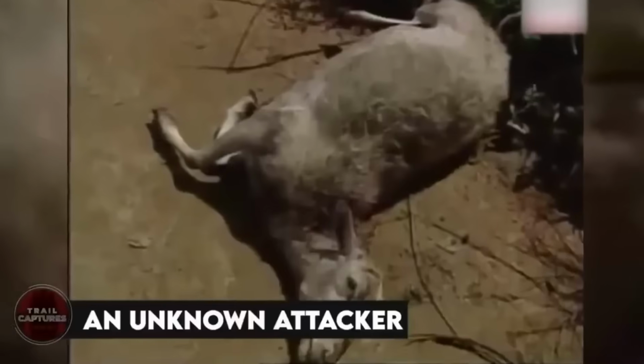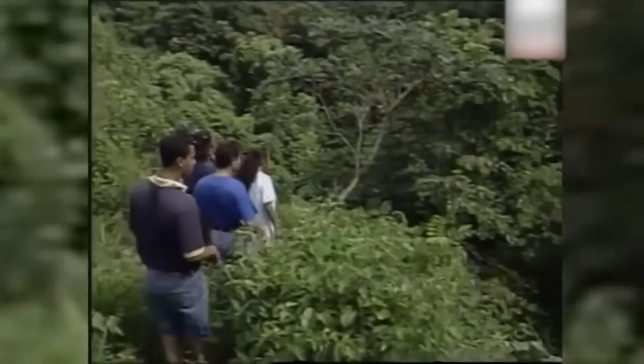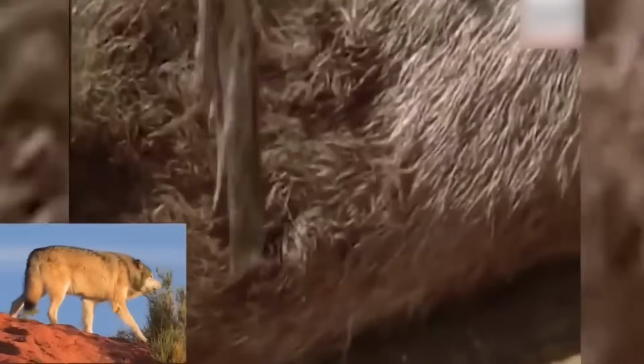An unknown attacker. Farmers in Puerto Rico were getting worried as their animals kept getting attacked by an unknown predator. Investigators tried to figure out what it was, but they couldn't find any clues. Initially, people thought it was a wolf, but the footprints didn't match.